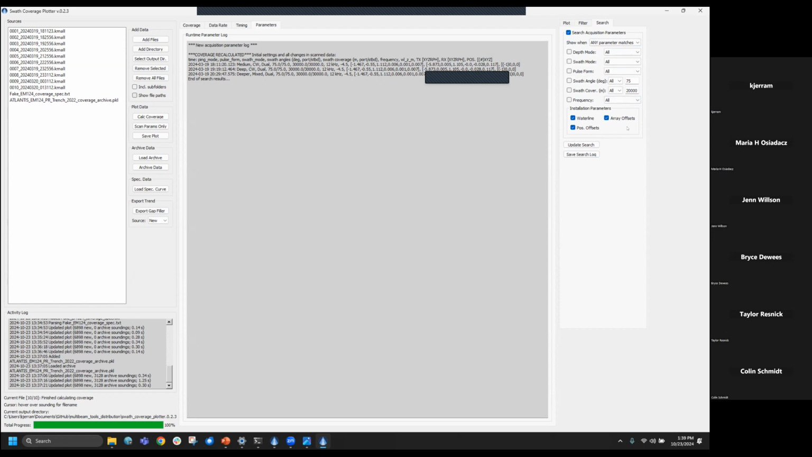Also, on the installation parameter side, we have had cases, not necessarily in the UNOLS fleet, but elsewhere, where somebody doesn't understand the sign convention for, say, waterline. If you are off by a few meters in 5,000 meters of water, maybe that's not the end of the world. But if you have a sign convention error on the waterline in 100 meters, that's 5% of water depth. So that will be flagged here.